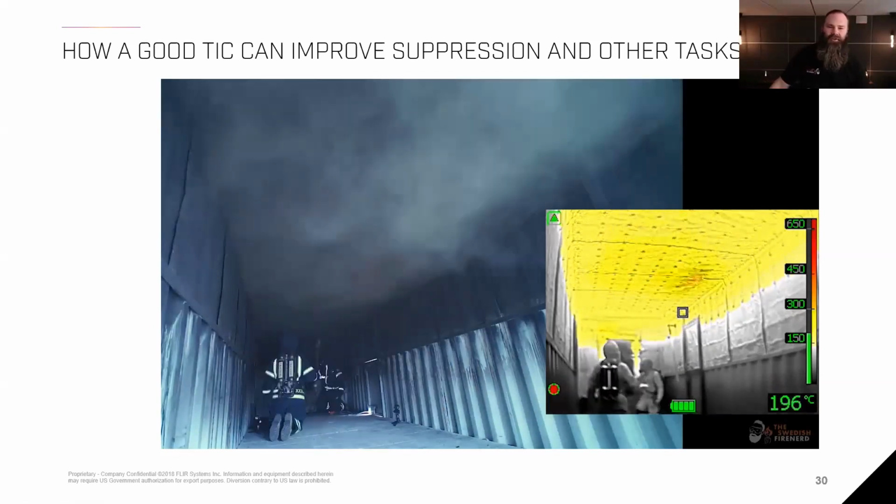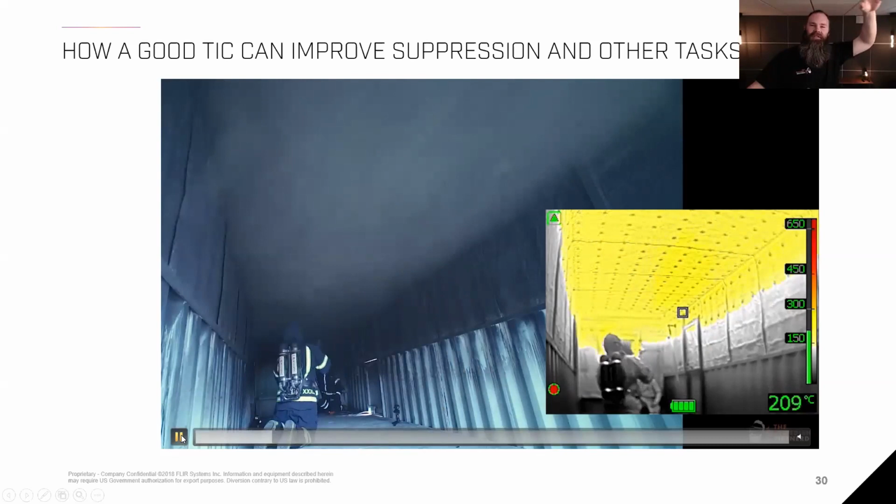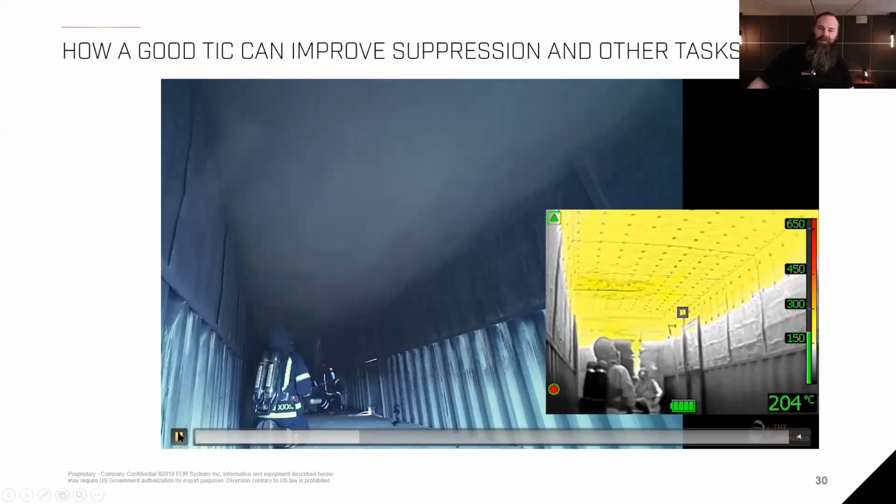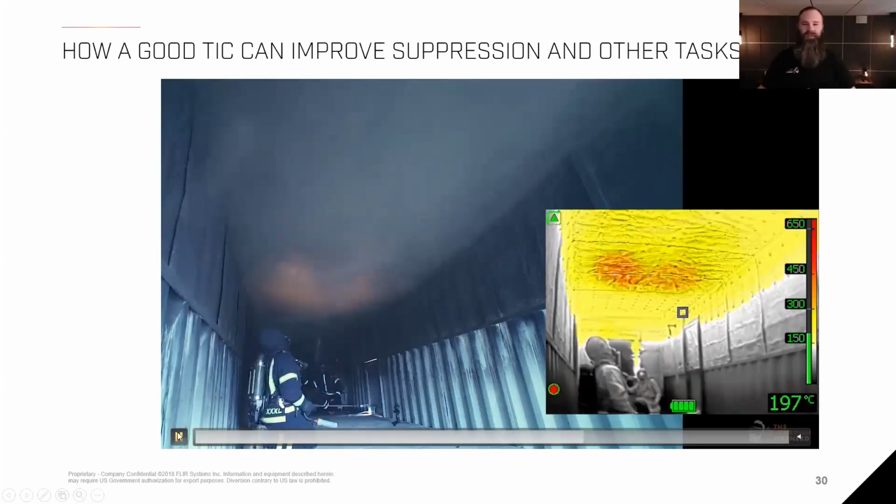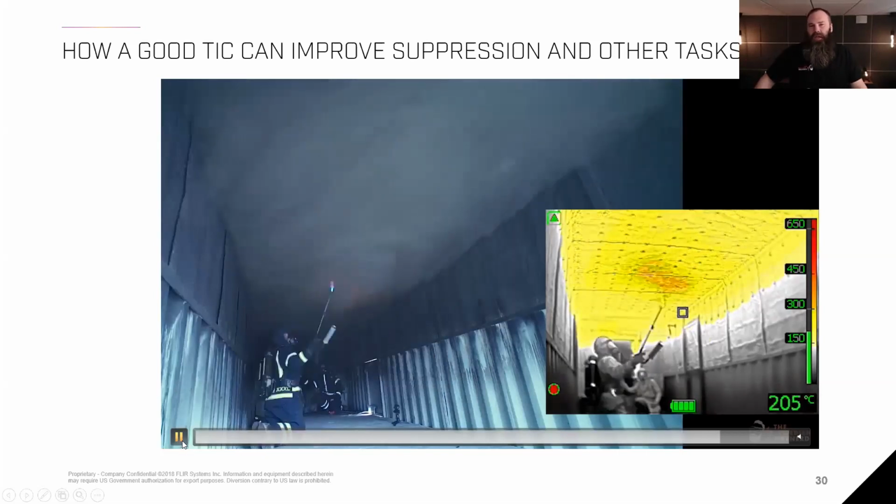You put that heat source in, and you can see that we're getting ignitions in the smoke layer, and in the thermal imager, you can clearly see it spreading out and slowly burning. But visually, it's just glowing through the smoke layer a little bit. And if the smoke layer came down even more, you couldn't see it at all. It's just magical. I would call it epic.